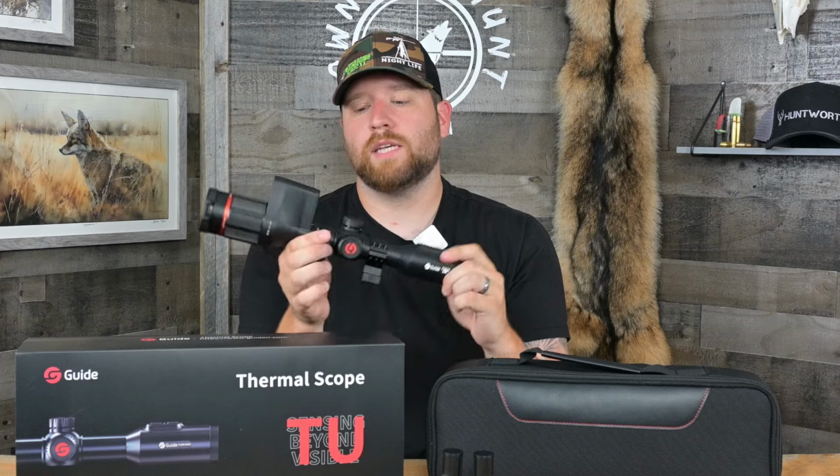This scope does not have an onboard microphone, you guys. You have to use the app if you want to record audio. So I'll talk about that in just a bit, but just know that this scope does not have an onboard microphone.